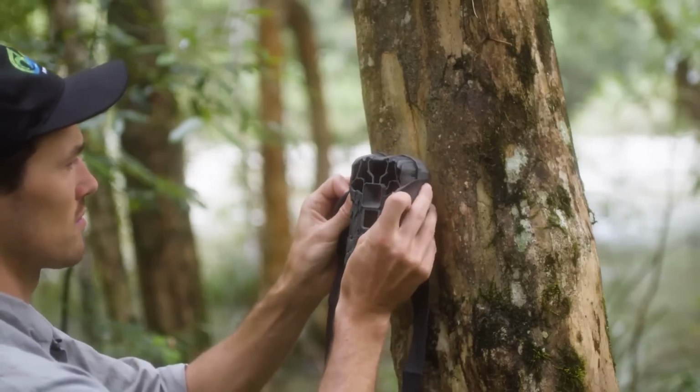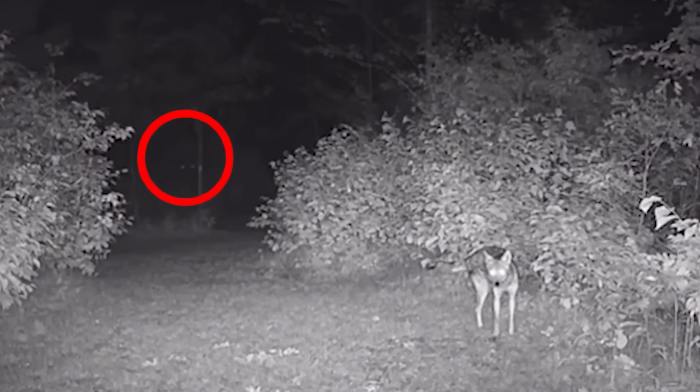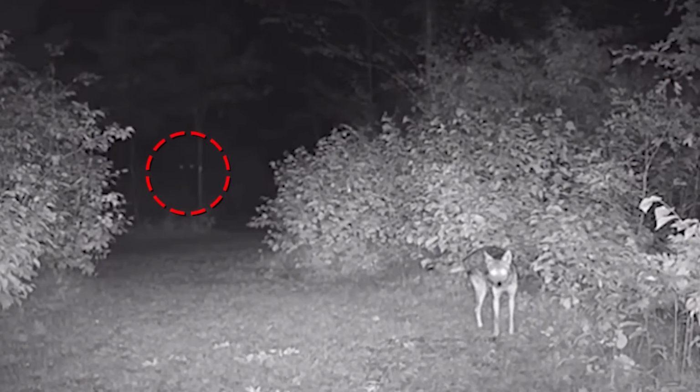This trail cam was doing its job, recording the animal looking for food or something, and then we see 2 glowing eyes in the background. Could it be a monster or just a bear? No logical explanation was ever given, and all we have is this footage and those 2 terrifying eyes.